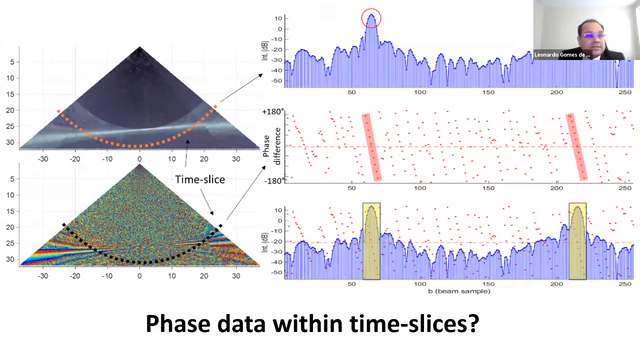So time slice seems to be useful. BDI has already used the amplitude data. Let me try to use the phase data. I have a time slice here. This is all the data corresponding to this time slice. And I can see phase ramps. But more than this, the zero cross in my phase ramp seems to be associated or have some relation with a peak here. When I put them both together, I can see a zero crossing and the peak.